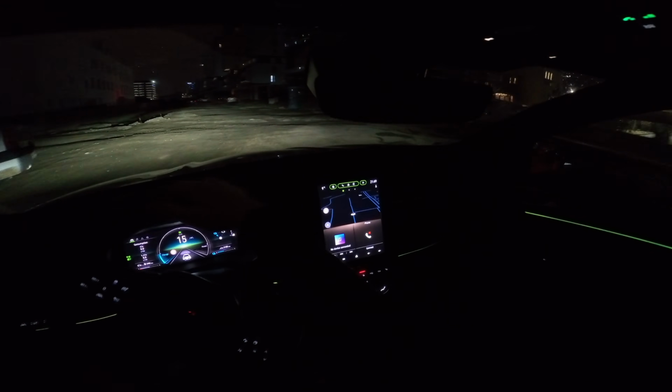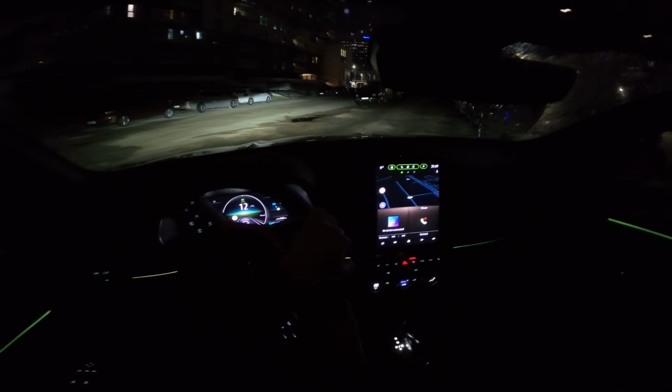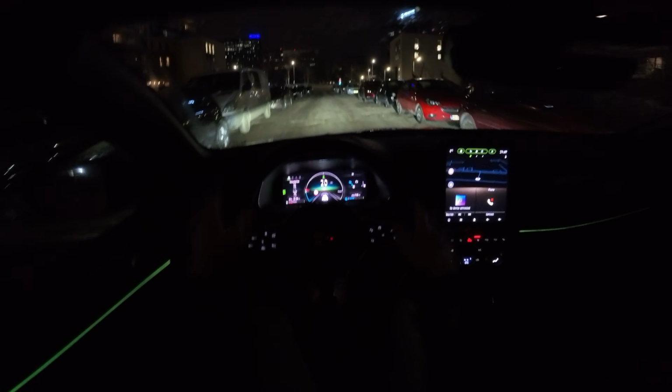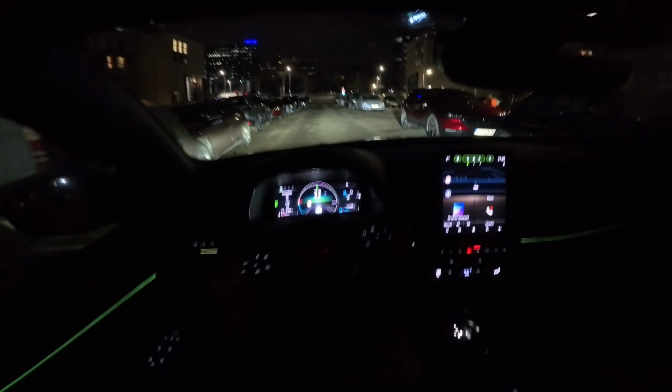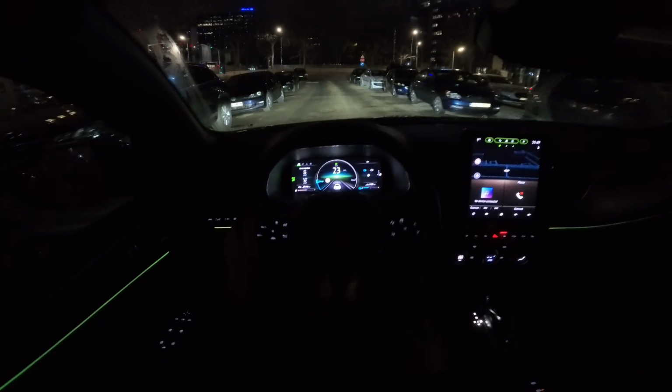Except for the fact that it doesn't have that super crazy good option with automatic dimming, different pixels and stuff like that. Otherwise the light is pretty good, and it's also pleasant to be here.